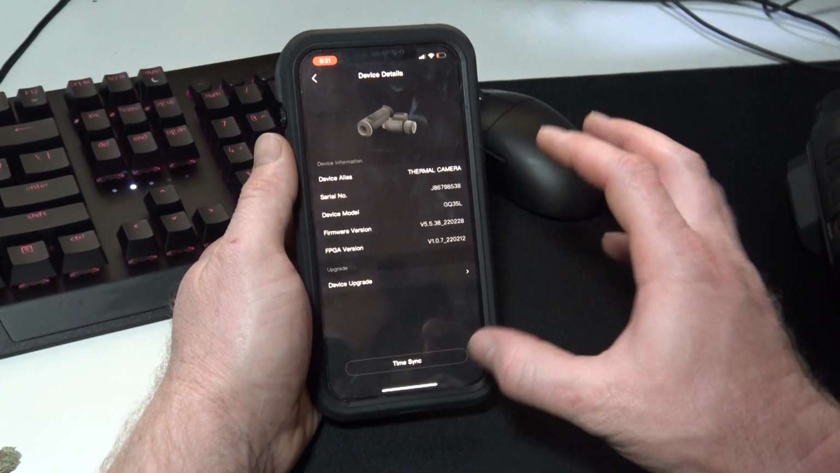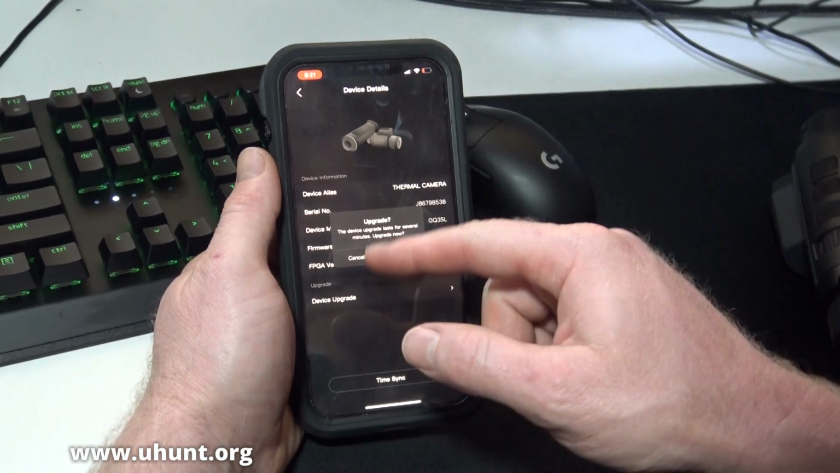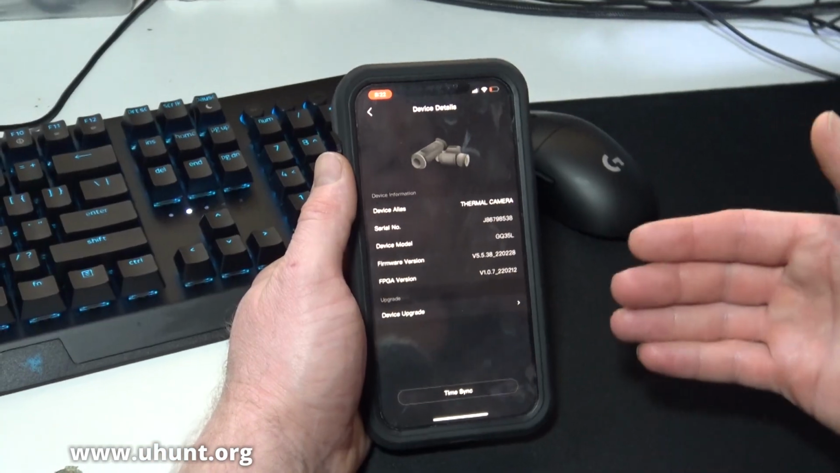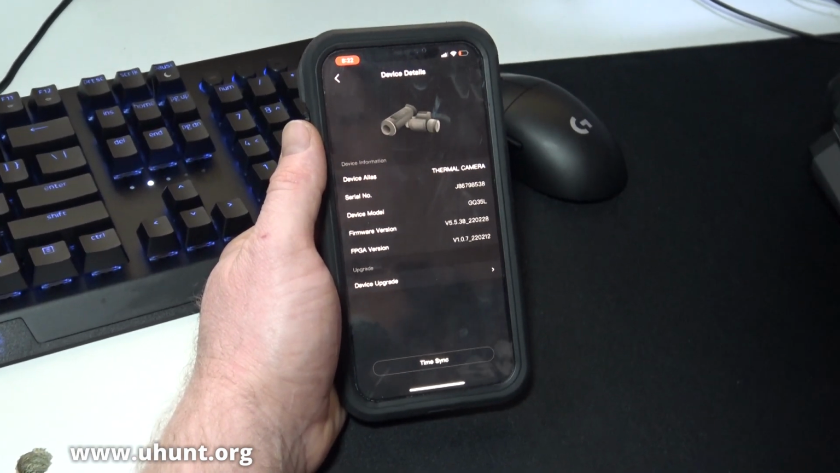If nothing comes up, then we click device upgrade again. It'll already have the download stored on the device, so now it will be ready to upgrade. So click upgrade. This is the issue that's why I do it on the computer. So we're presented with another issue. The update failed to transmit.